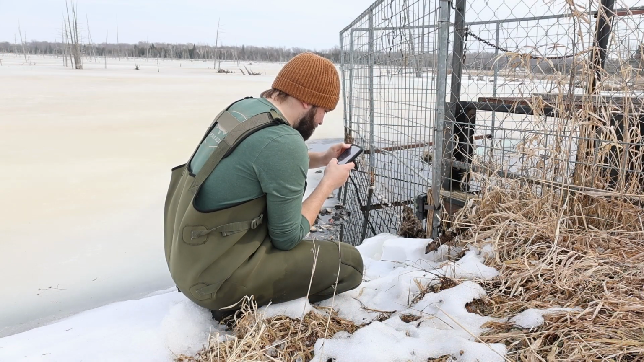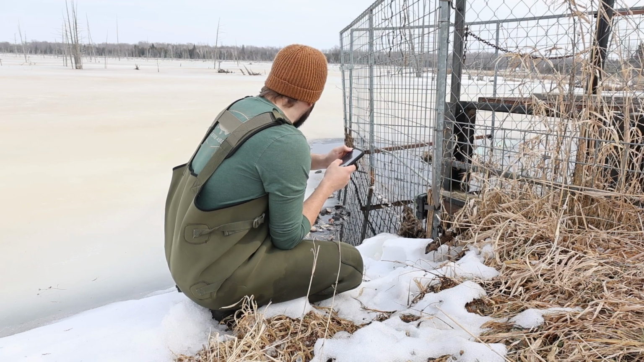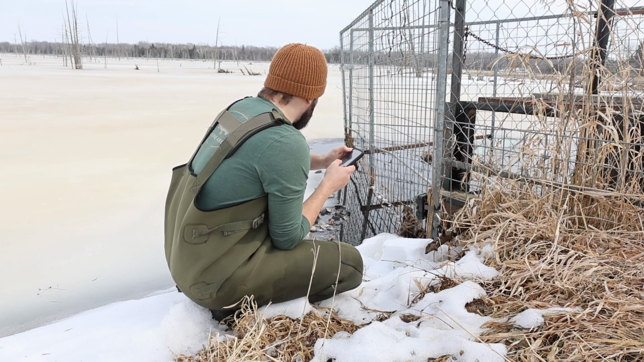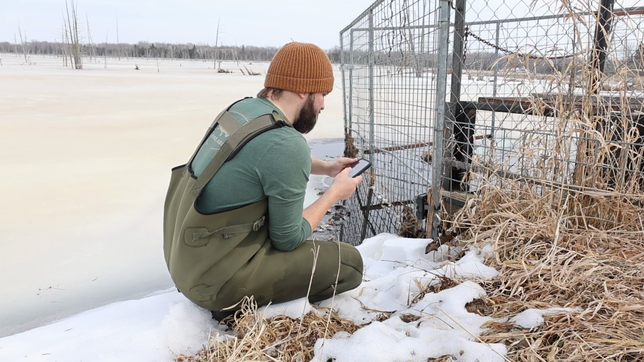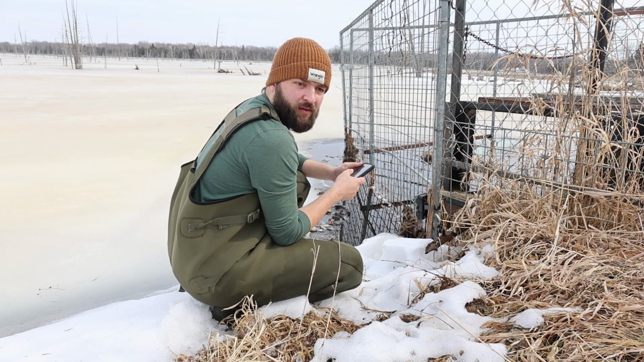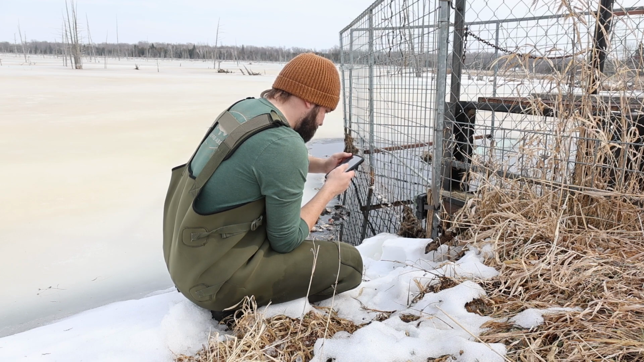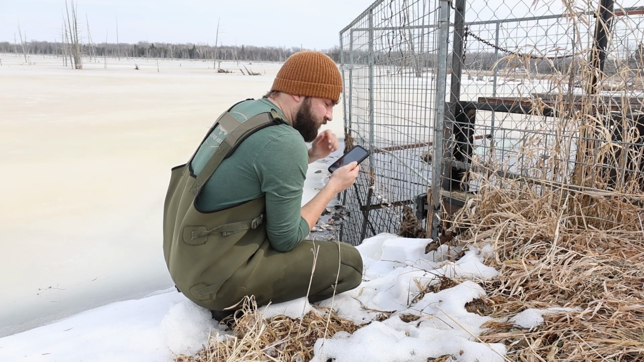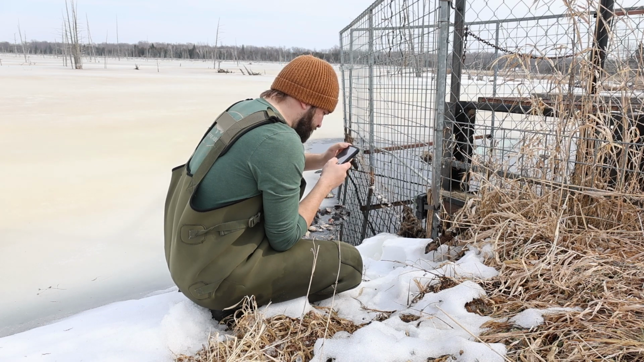Wishful thinking. There's some daytime ones here. This would be a really good place to put a camera. Unfortunately, I've got them all up by the logs at the moment, but maybe for another time. Let's have a look. It's hard to tell on a small phone screen, but it looks like maybe it's a mink, but it could very well be a fisher on there.